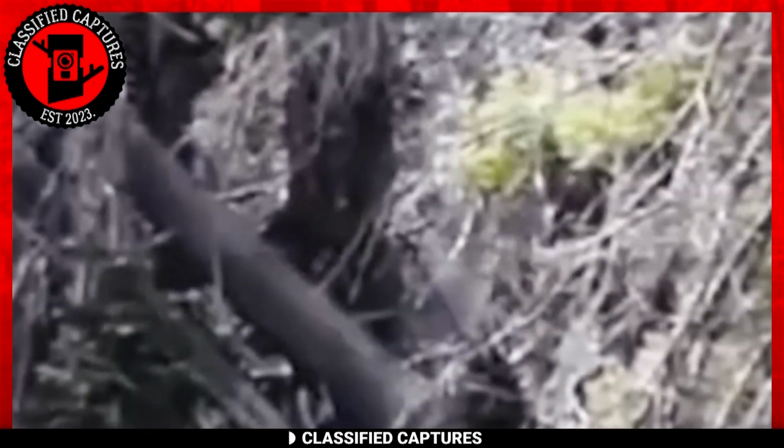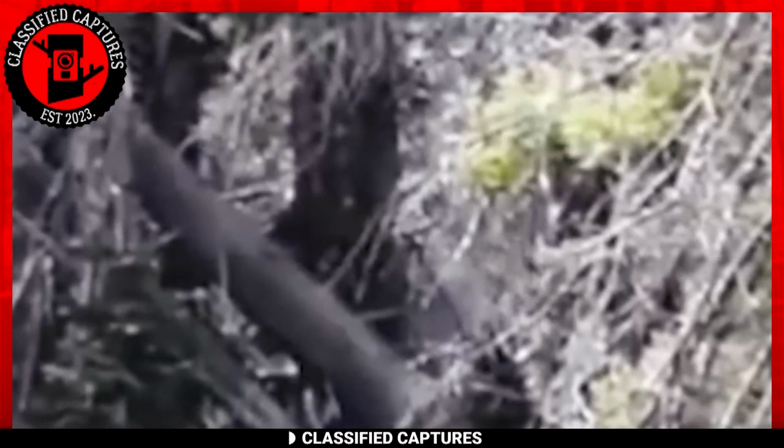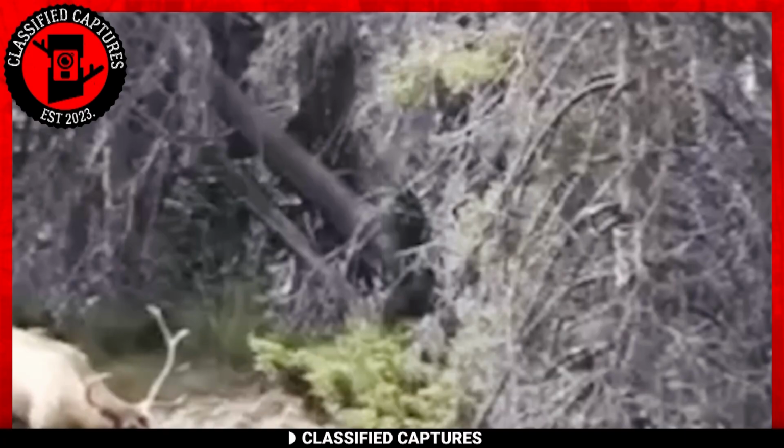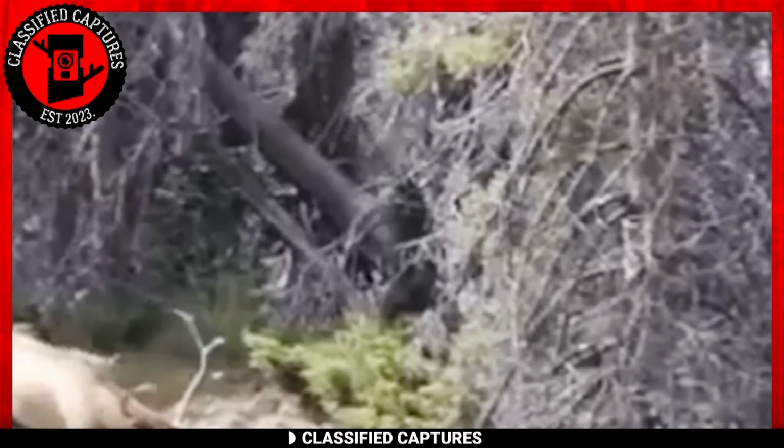What could this other creature be? And how quiet is it for its presence of movements to not have riled up the elk to make a run for it? Strange.